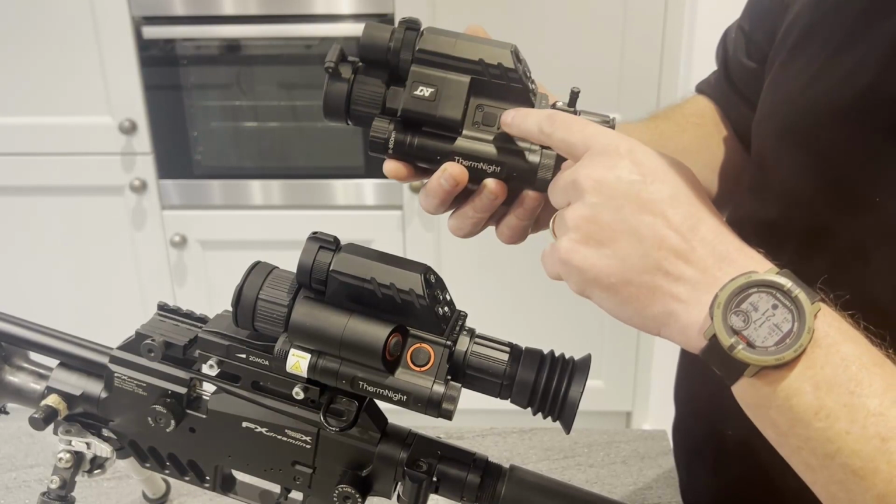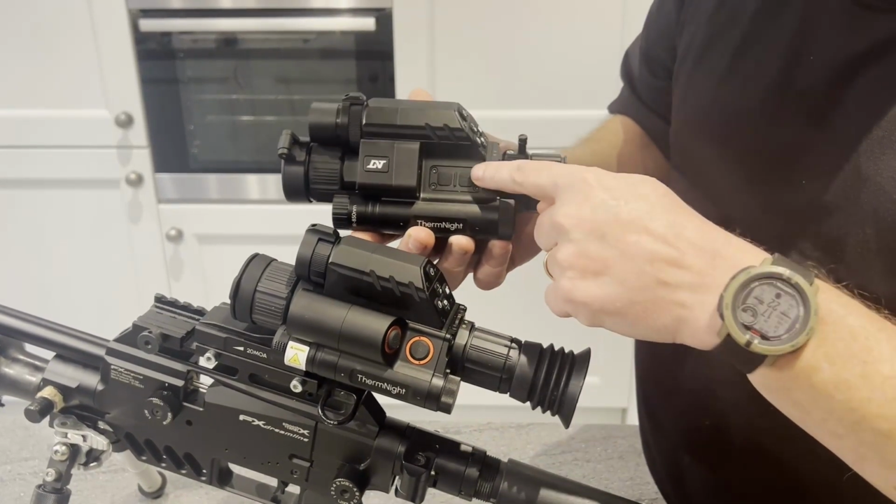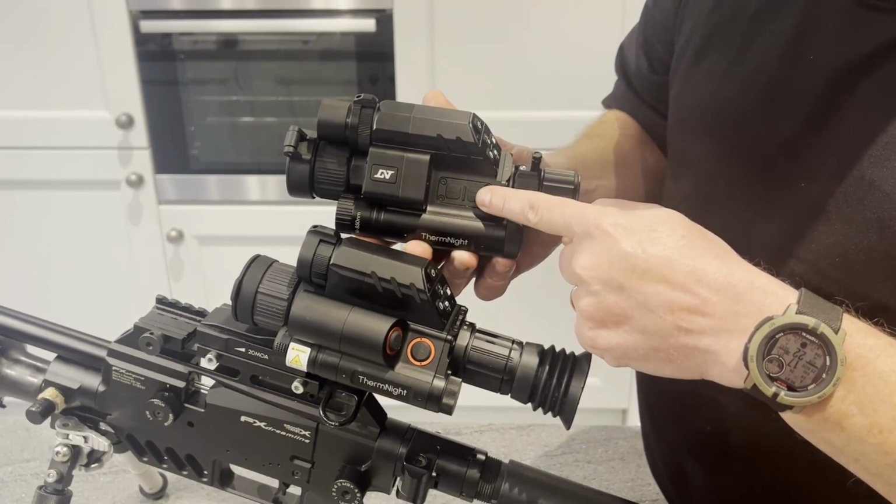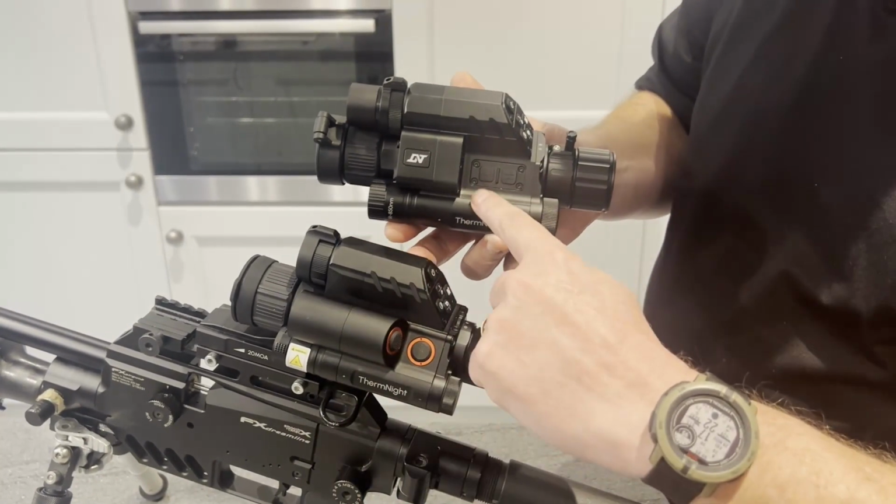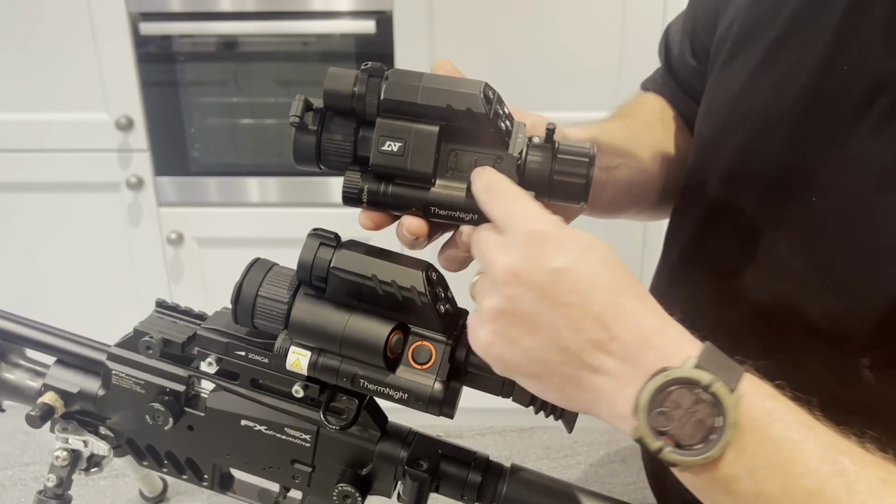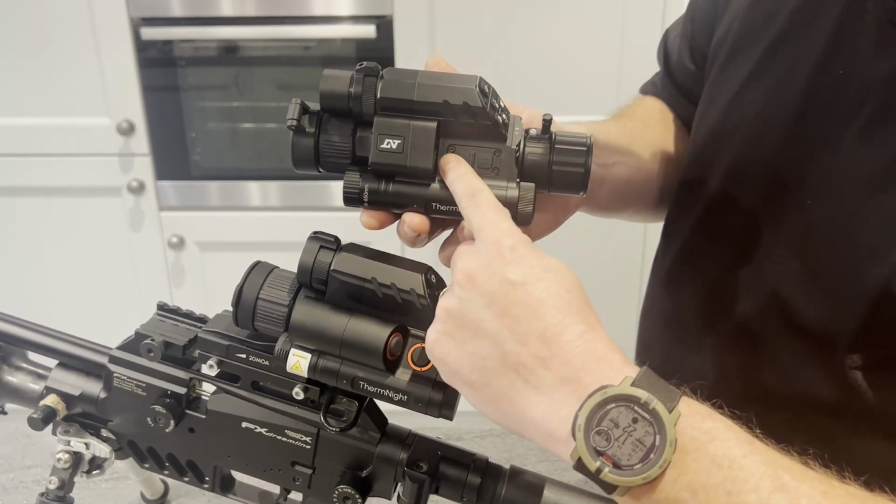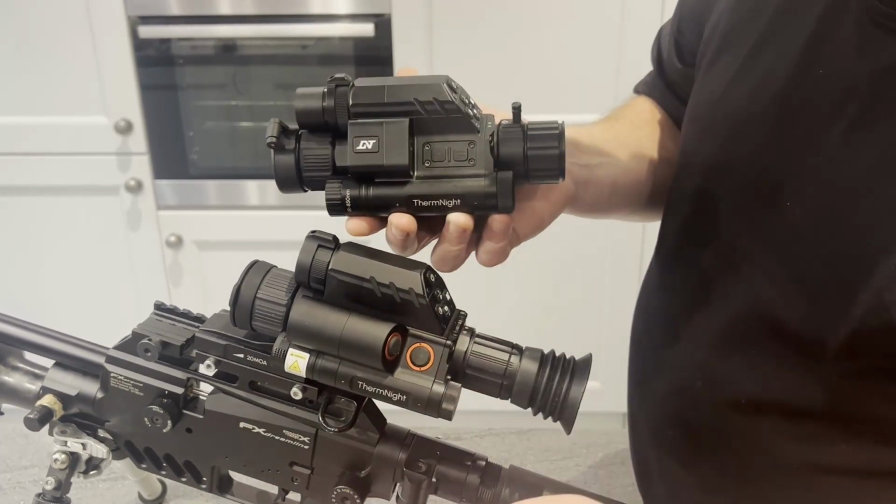Yep, you've got the thermal or digital switch. So I'm guessing that'll do exactly the same as what this one does. But instead of being offset, you've got like a wall, aluminium wall in the middle there to differentiate between them. I'm guessing that's your rangefinder. It's got to be.